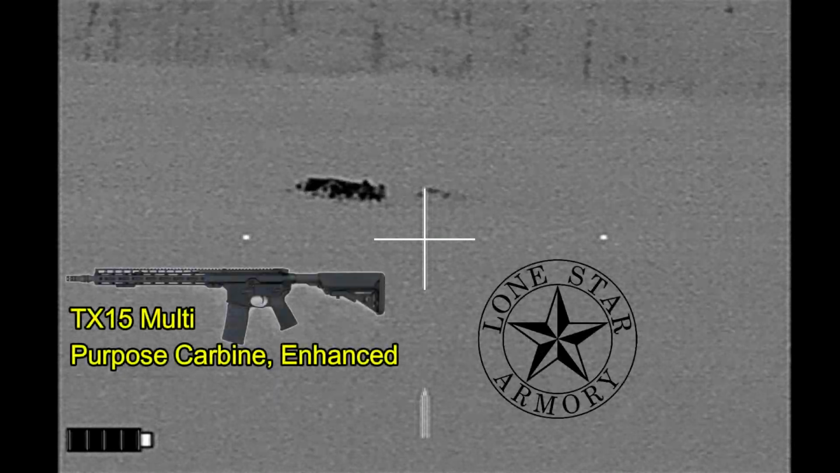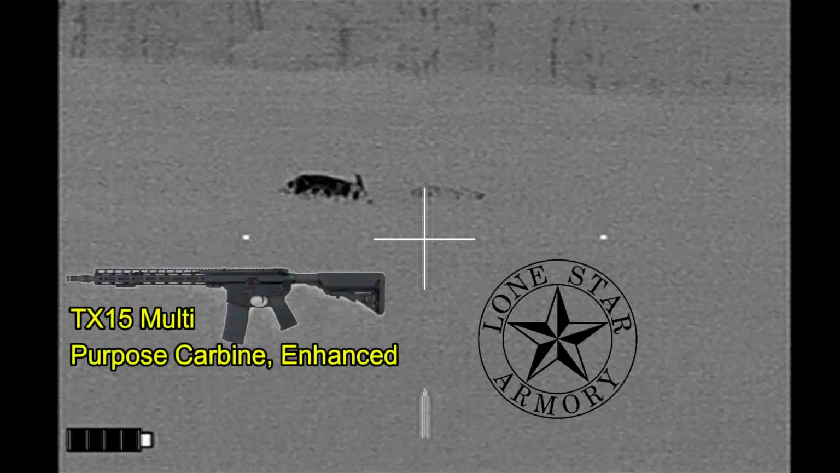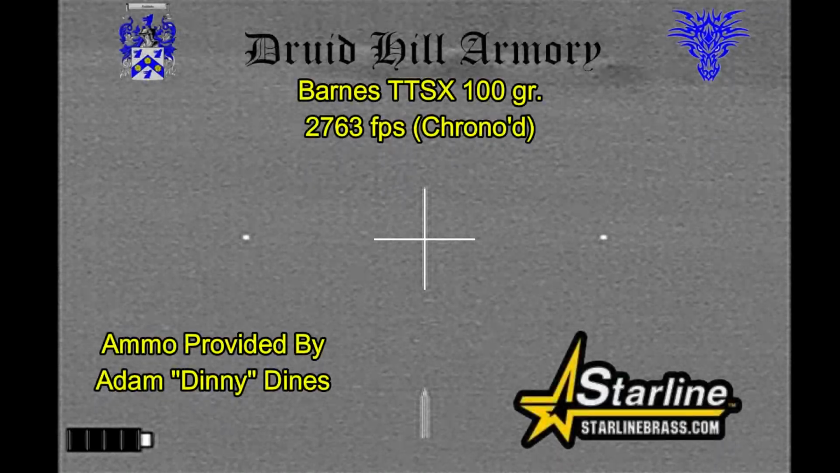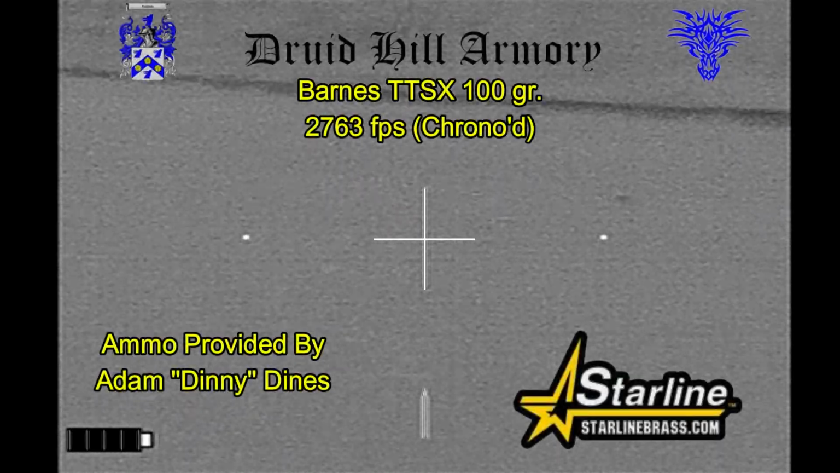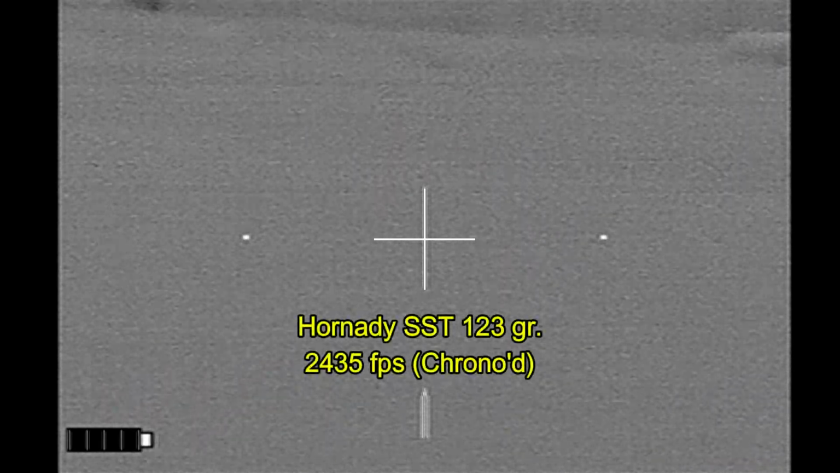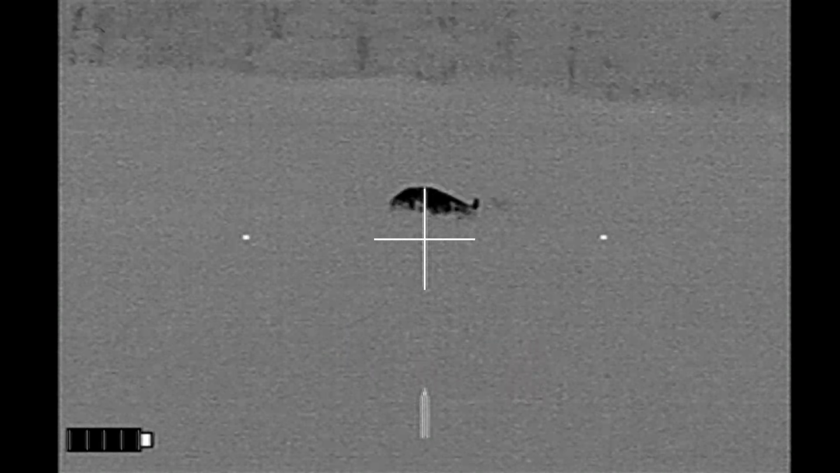So it's going to be the hogs off to the right that I'm going to go after with my Lone Star Armory TX15 multi-purpose carbine enhanced, through which the opening shot is going to be with Barnes TTSX 100 grain bullets loaded by Druid Hill Armory and a Starline brass that my buddy Denny provided for me, and follow-up shots are going to be with Hornady SST 123 grain factory ammunition.